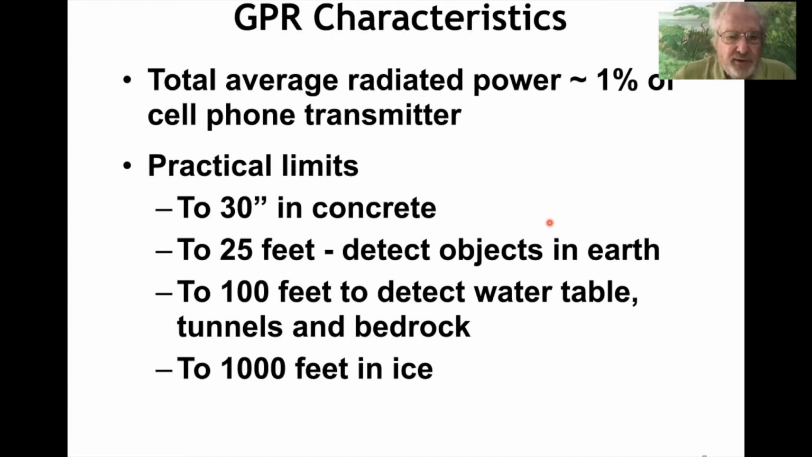So these practical limits that I'm showing, the 30 inches in concrete is a very high frequency, high resolution antenna. And then as you go down deeper to 100 feet, it's very low end of the frequency range, large antennas. The 1,000 feet in ice, I'll show you that as one of the uses at the end of this lecture.